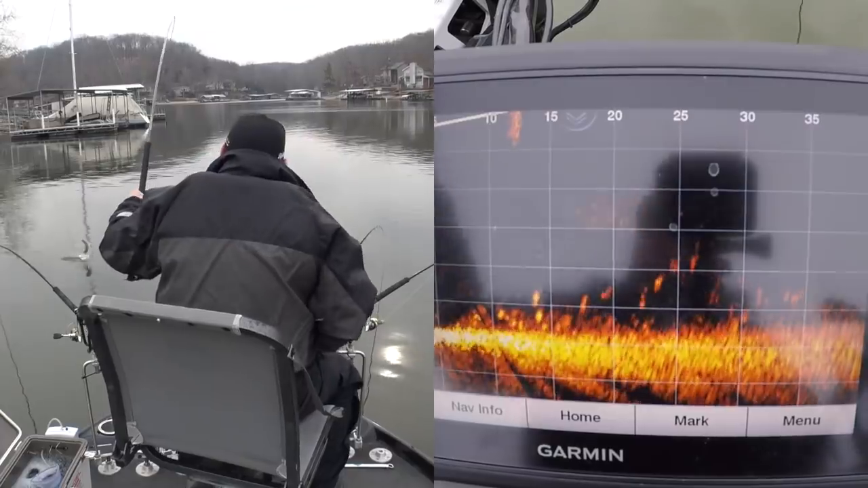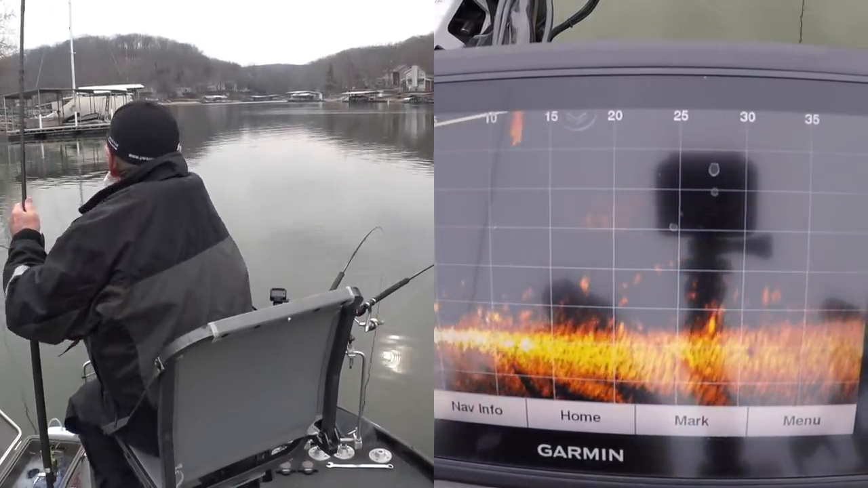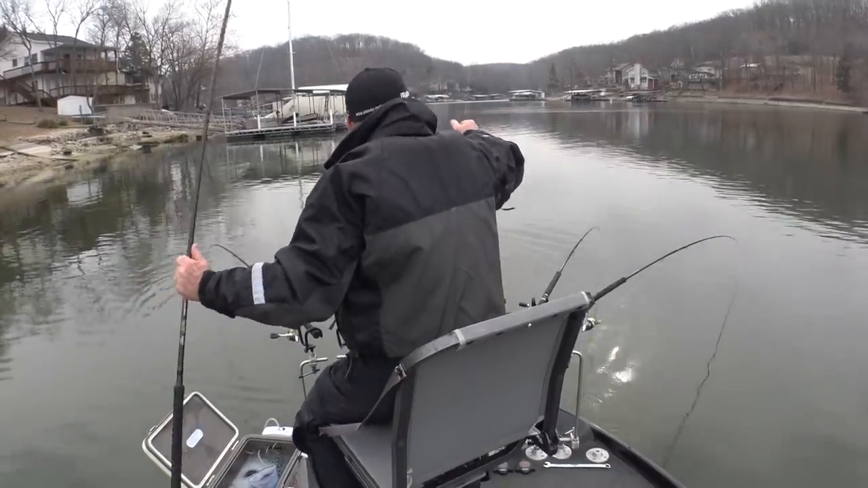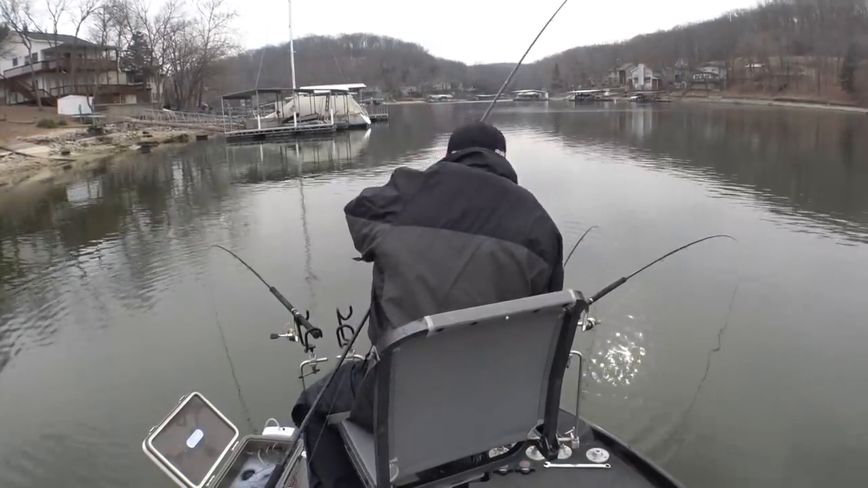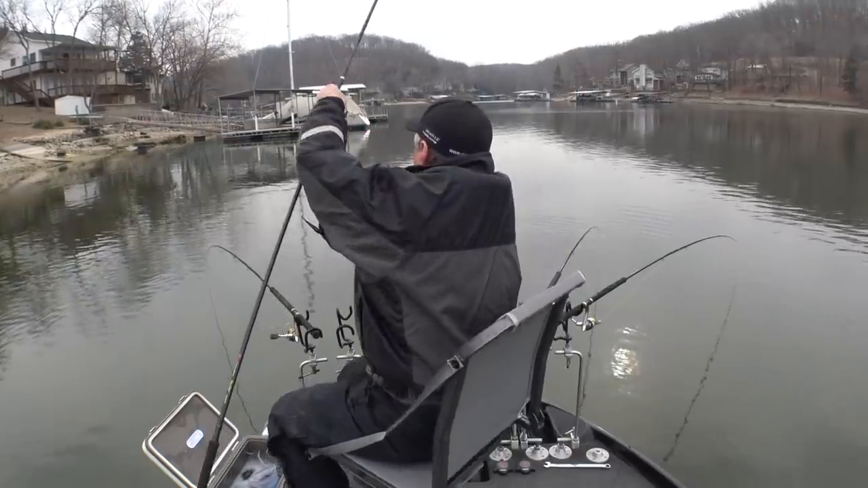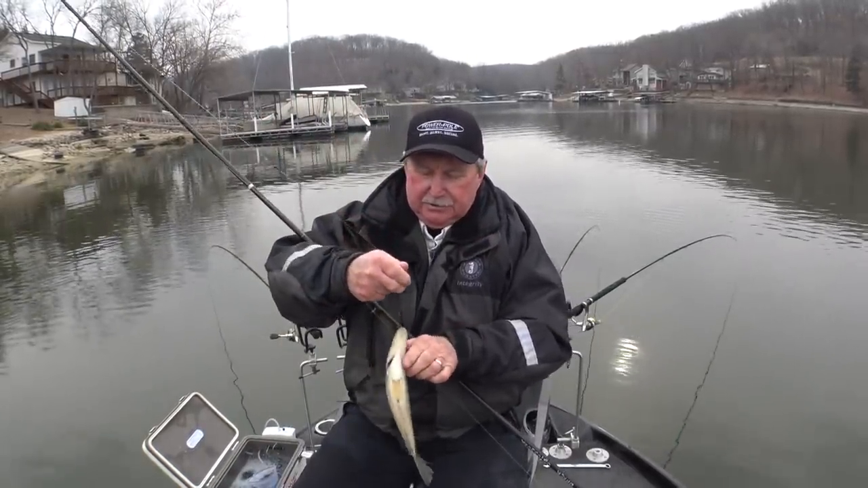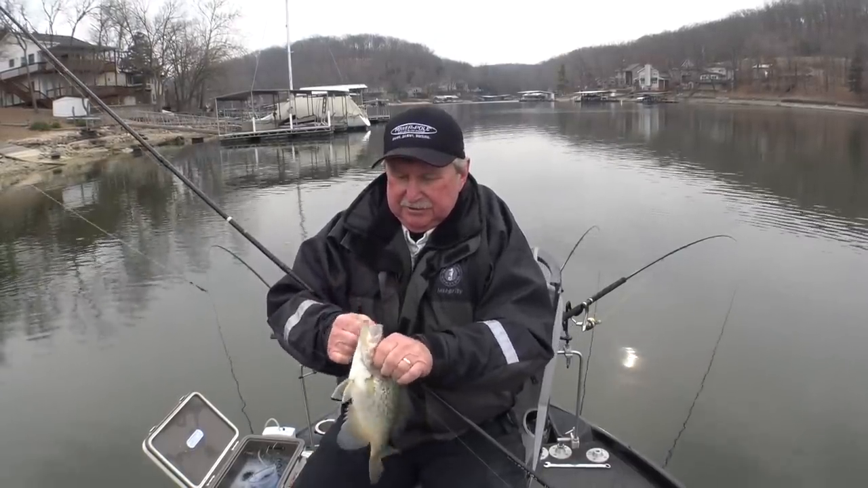There he is. Oh, that's a nice black crappie. I can get a hold of him. They're right there on the Live Scope. Came up. Nice chunky black crappie. Be a good eater.